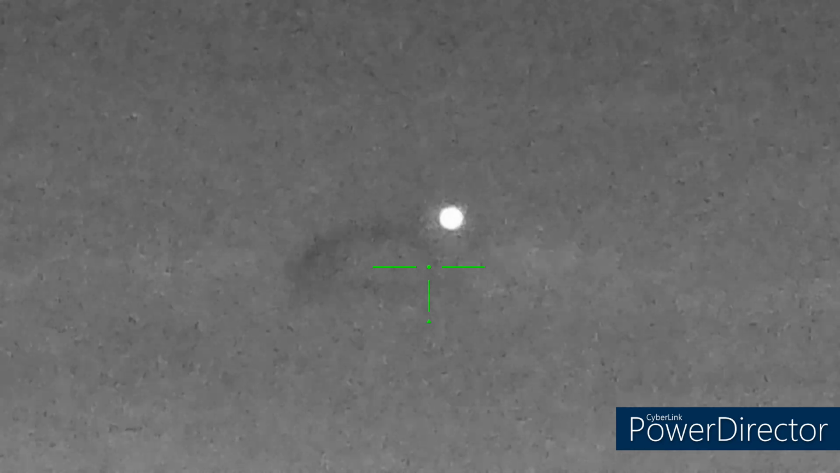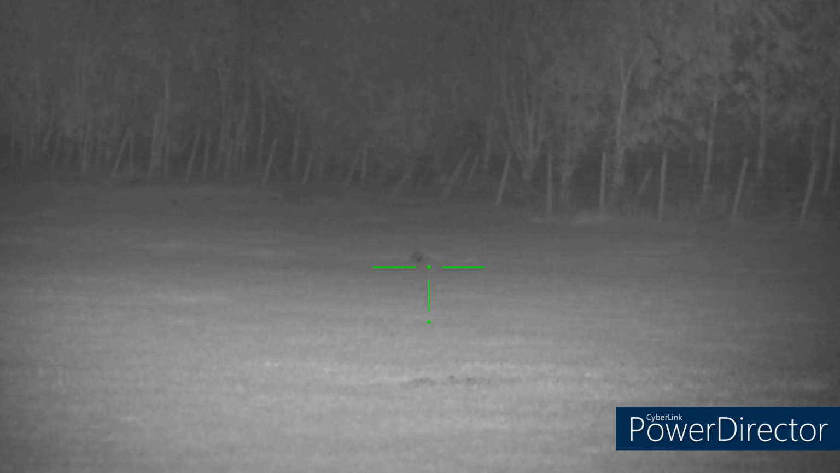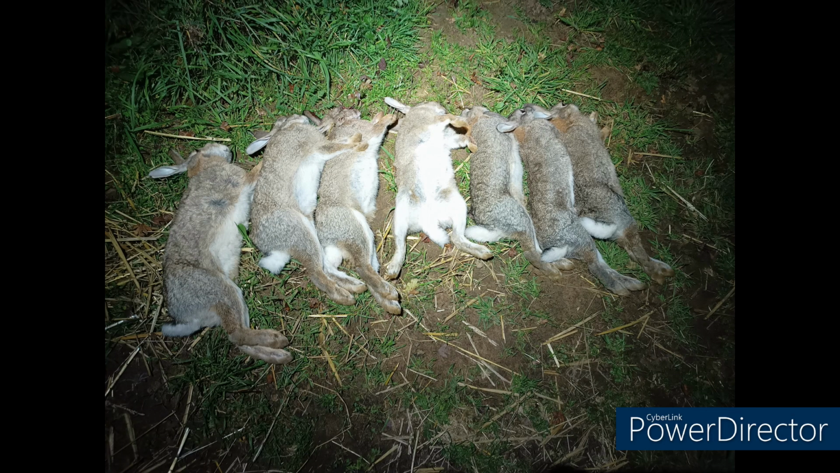Absolute schoolboy error. Empty mag. Click. Nothing happened. This is the last recorded clip of the night. Nice clean kill shot, probably 70 yards. We got one more off camera with an air rifle.